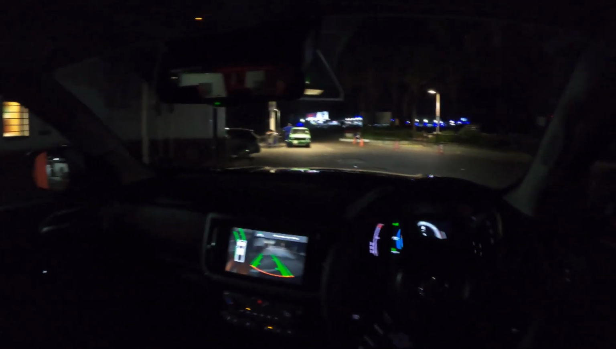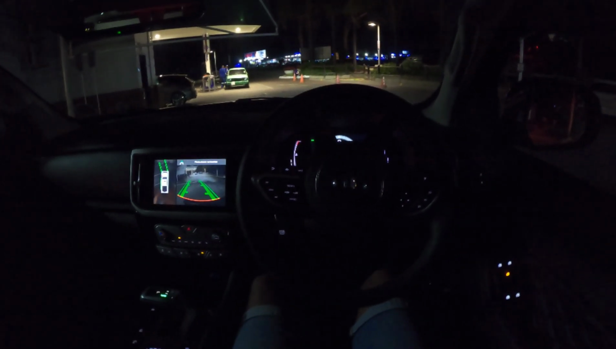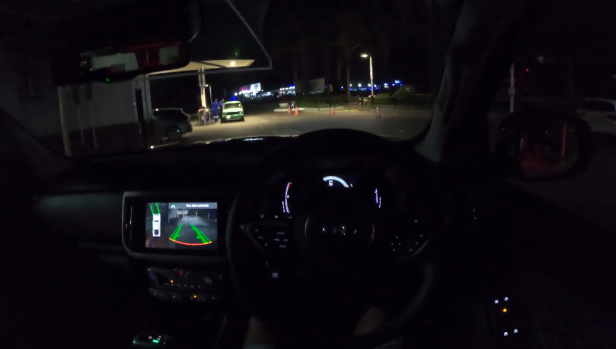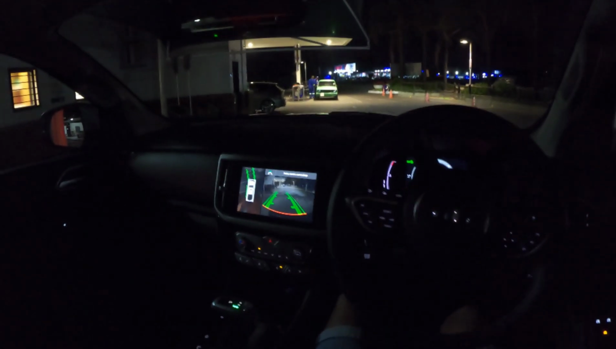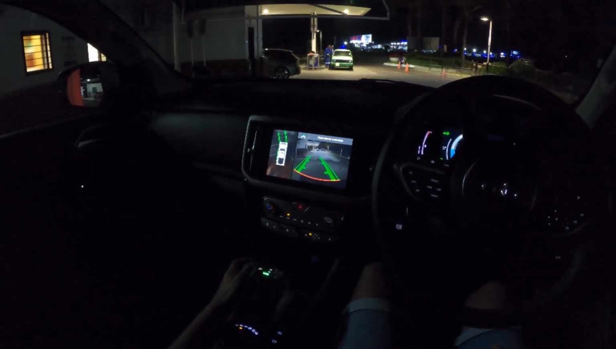Okay guys, we're done with the car wash. You can see that the cameras are clean now, everything is clean, and we're about to hit the road. And of course, as I said, I'm not going to be talking throughout the video. It's just for you to hear how it sounds and so on. The window is open now, and that was a mistake, because now it's going to come back with wind noise, but it's fine. Look, this is how it sounds.